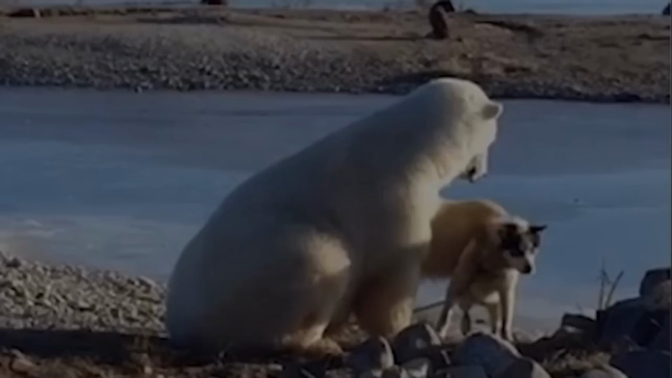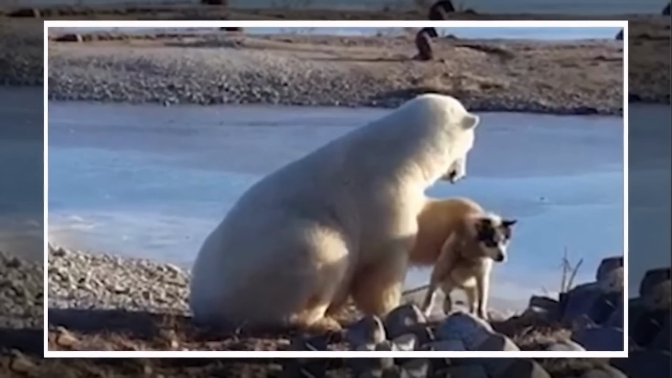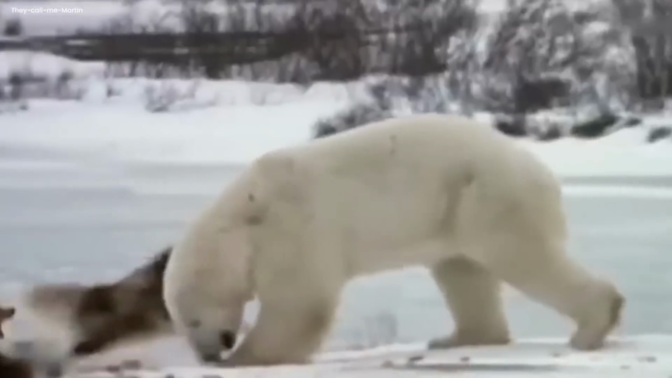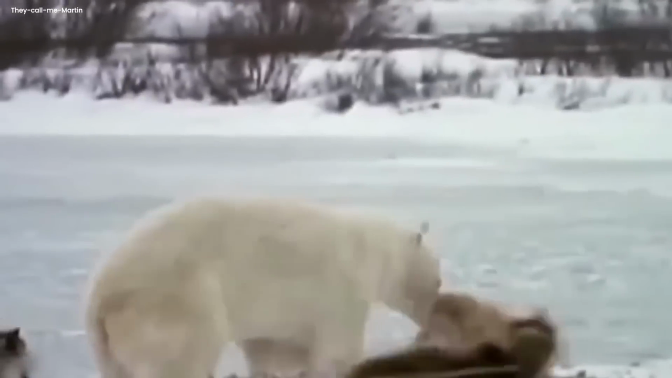Hunter polar bear. This video depicts a harrowing scene of a polar bear attacking a husky dog on the ice. The video's origin and location remain unknown. It shows a large polar bear approaching a group of dogs, likely catching them off guard.